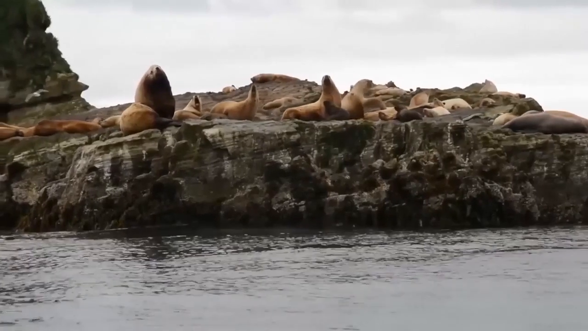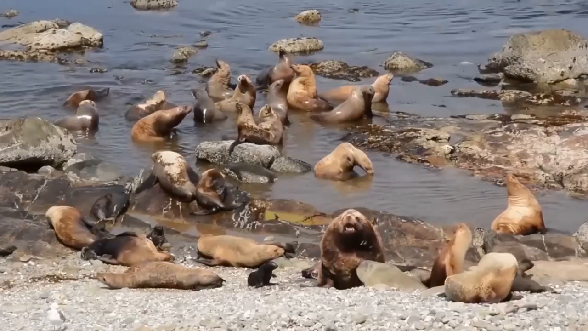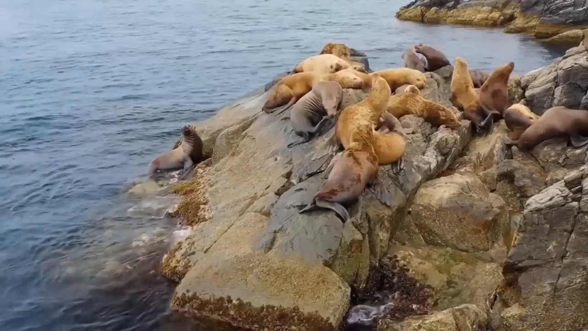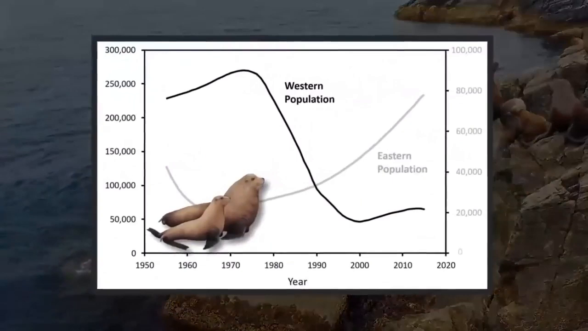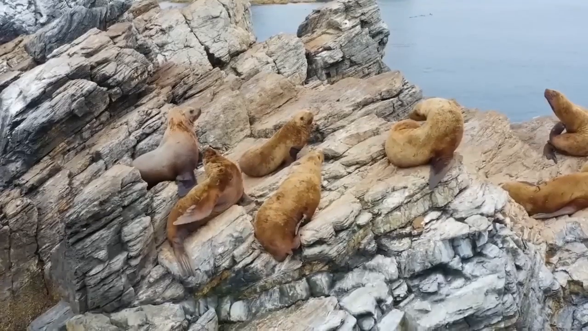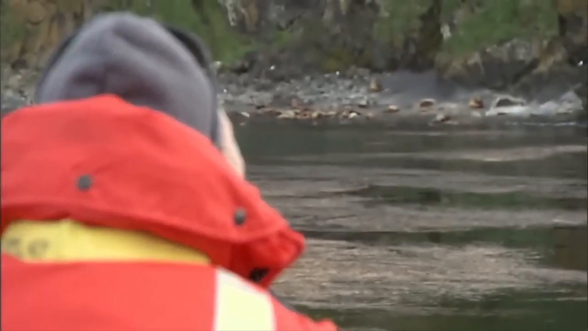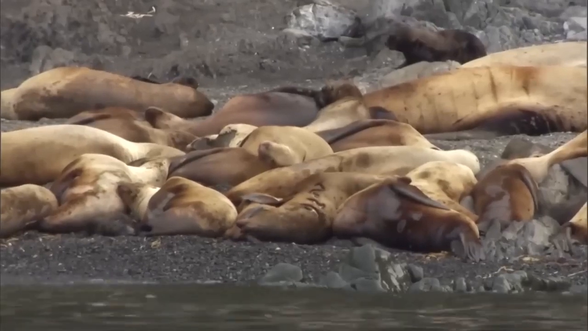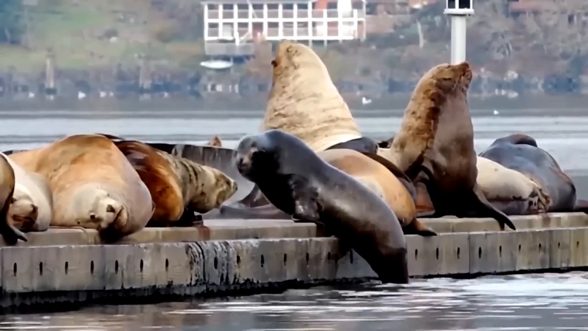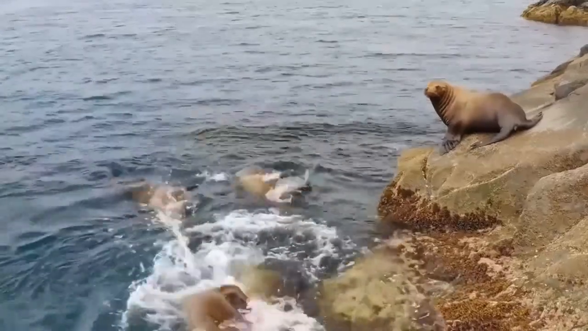The Steller sea lion is the largest member of the sea lion family. From Japan to California, they used to be commonplace throughout the northern Pacific. However, for unexplained reasons, their western population fell by 80% after the 1970s. In 1997, they were on the verge of extinction, but thanks to conservationists' work, a sizable percentage of the population has revived. However, due to the ambiguous state of their recovery, the IUCN still lists Steller sea lions as a near-threatened species.